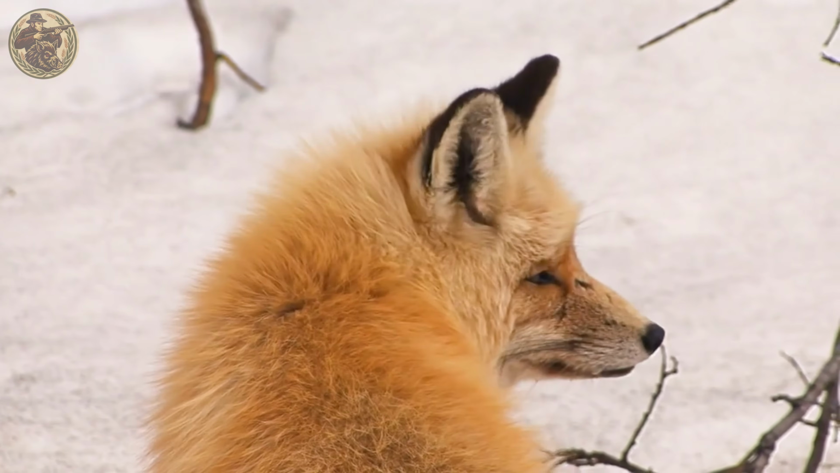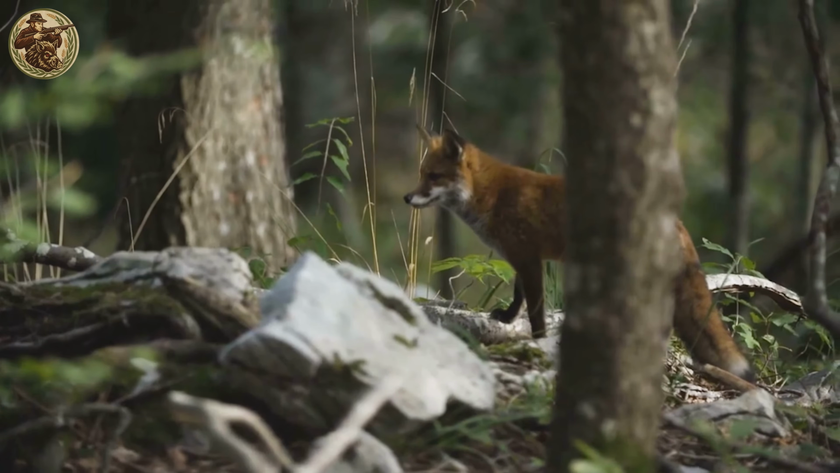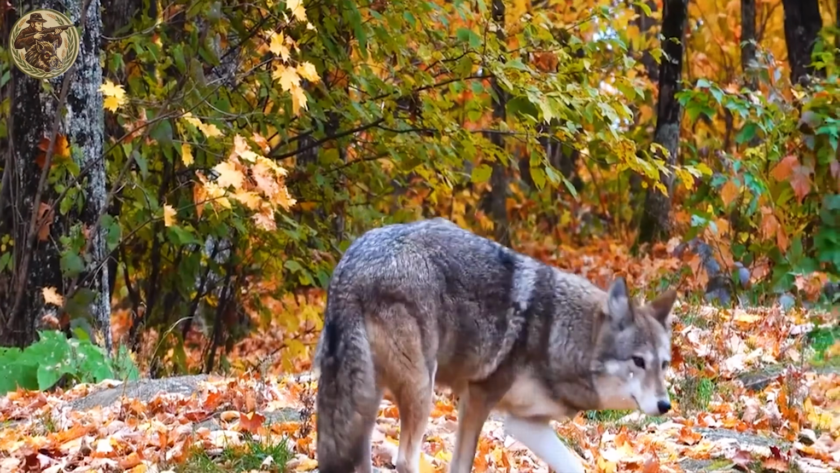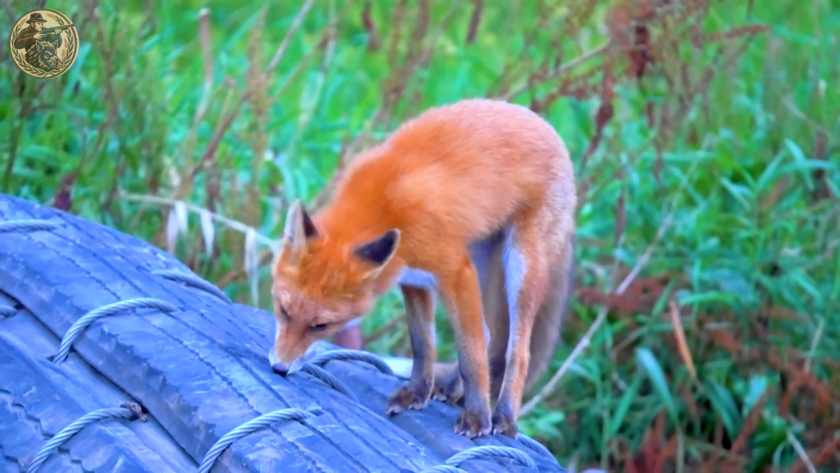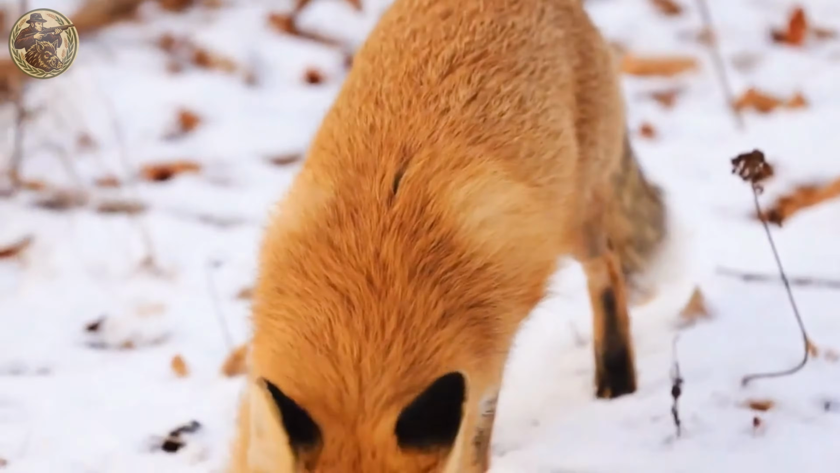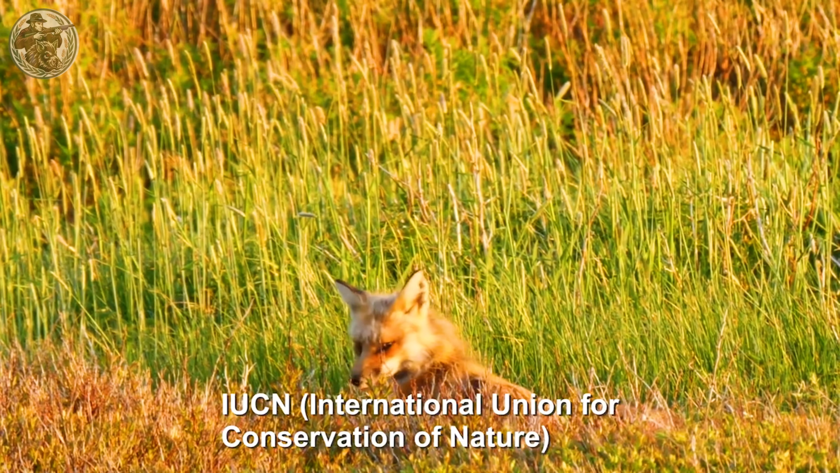Have you ever heard the tale of the fox, nature's most cunning and adaptable predator? With its fiery coat, piercing eyes, and unmatched instincts, the fox stands as a symbol of intelligence and survival. But what happens when this master of the wild steps into our cities? Is it a true threat, or just another victim of human expansion?